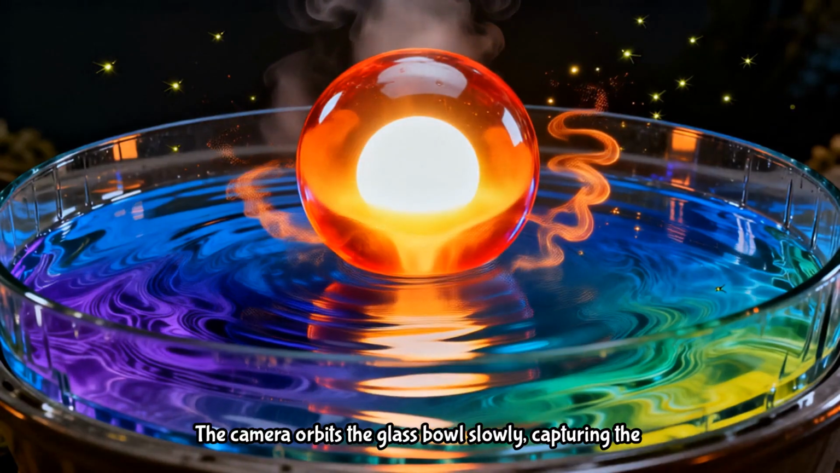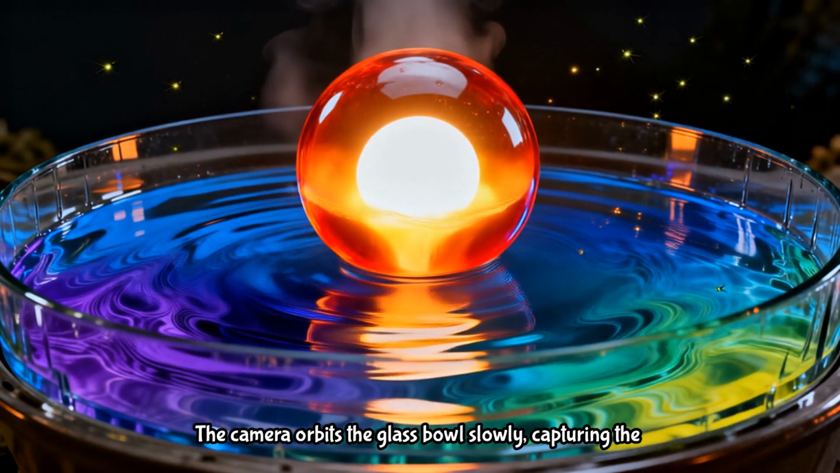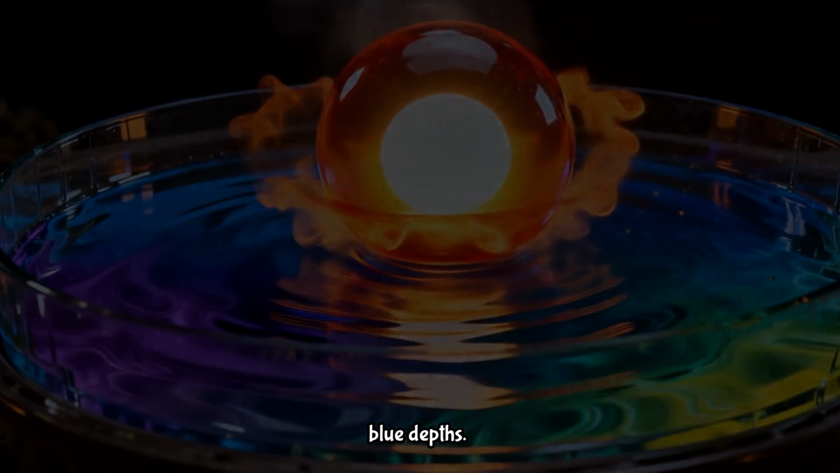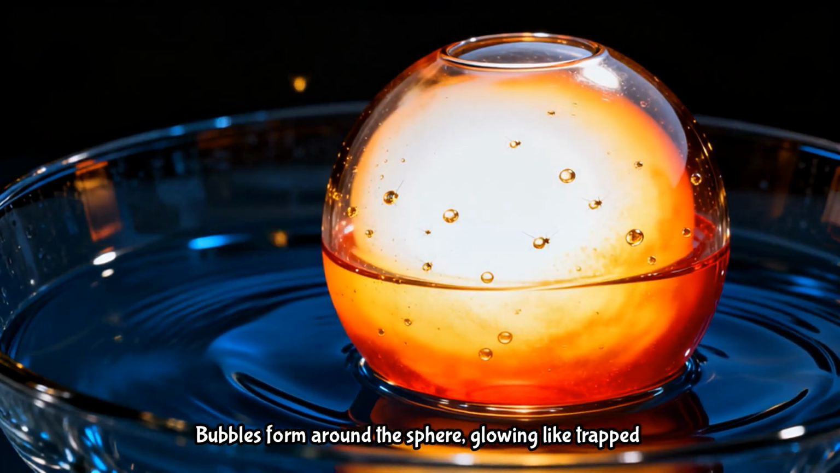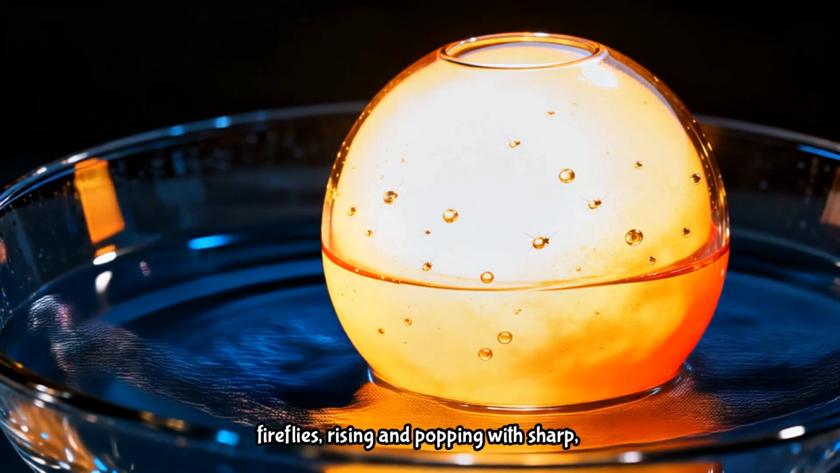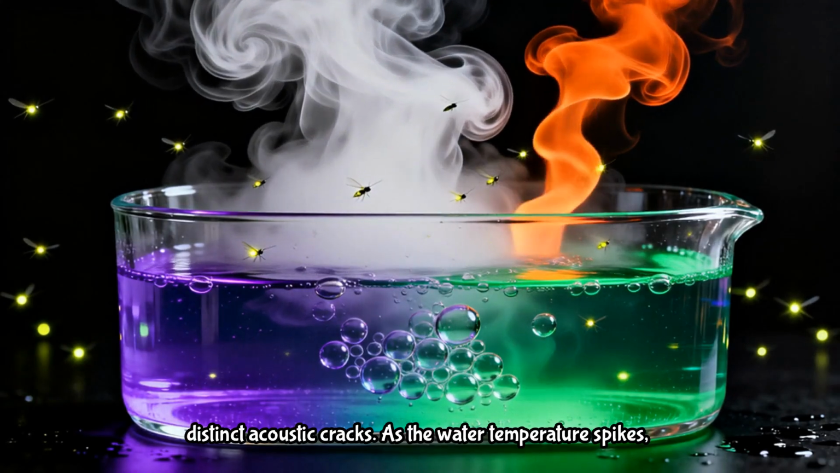The camera orbits the glass bowl slowly, capturing the chaotic dance of heat waves rippling through the cold blue depths. Bubbles form around the sphere, glowing like trapped fireflies, rising and popping with sharp, distinct acoustic cracks.